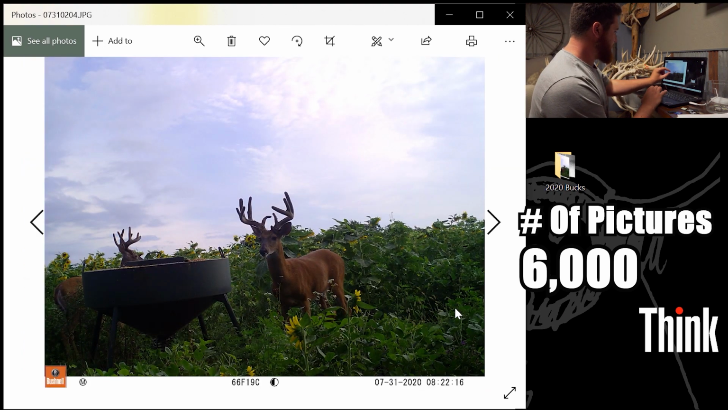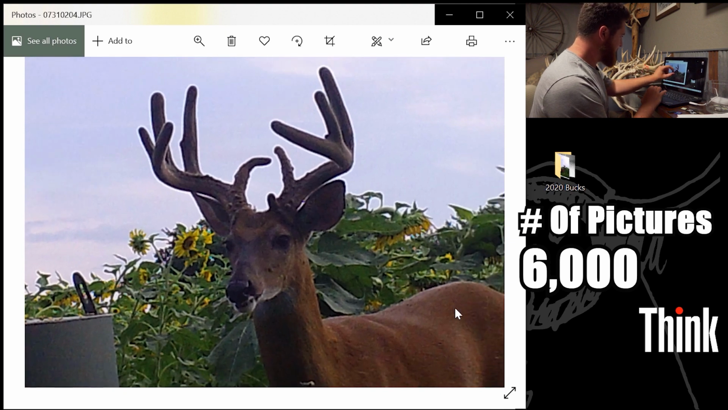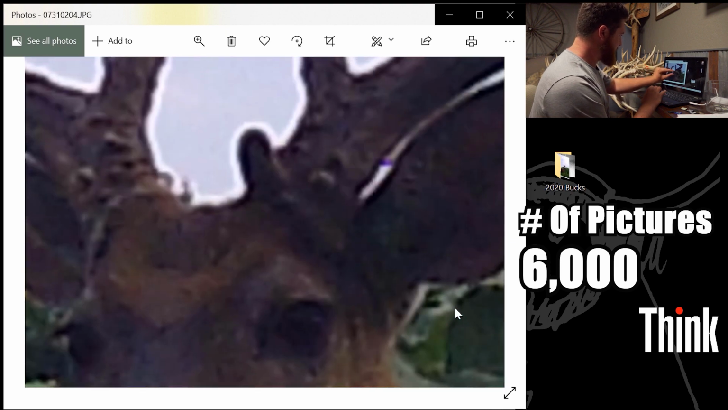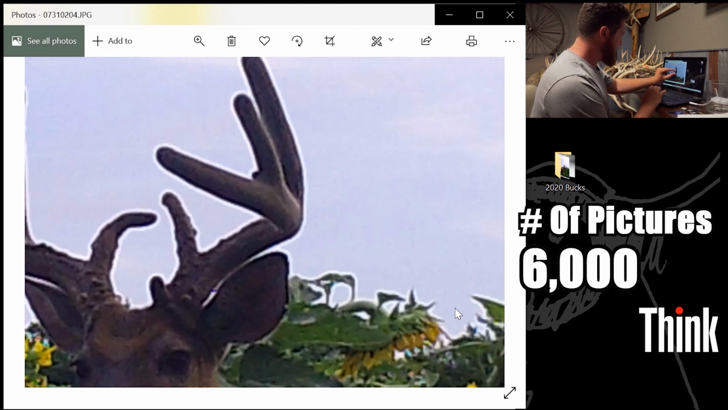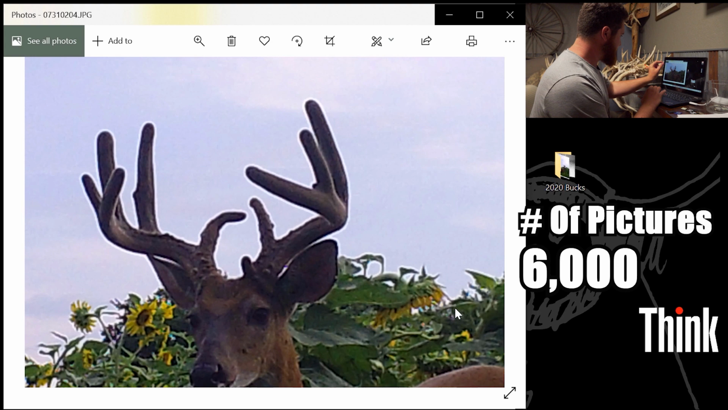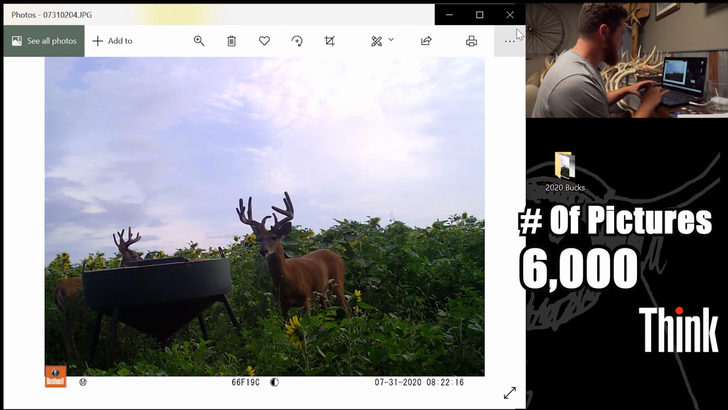Here's another picture of that one. So this is the one I want named. Probably something to do with his brow tines, but he's got a bunch of little junk. But that one's definitely scoreable. And I'm not sure what that point is. Maybe an inside the beam point or something like that. But cool buck for sure. Like I said, I don't think he's a shooter, but I'm not going to make that determination yet.